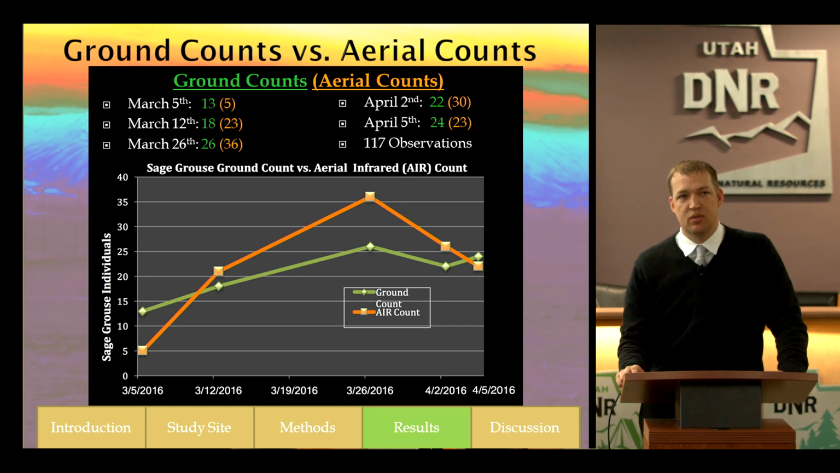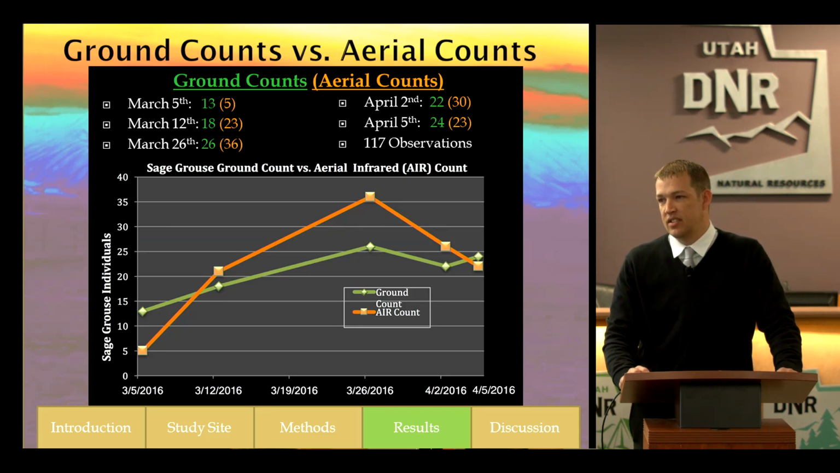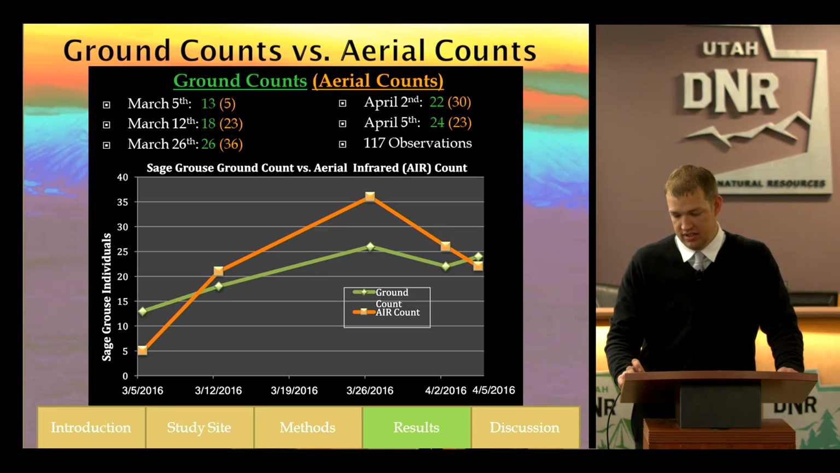And the very last flight was the official Department of Wildlife Resources count for sage-grouse. Our count is right next to the official count that's been archived. So that gave us a lot of confidence in our data results.